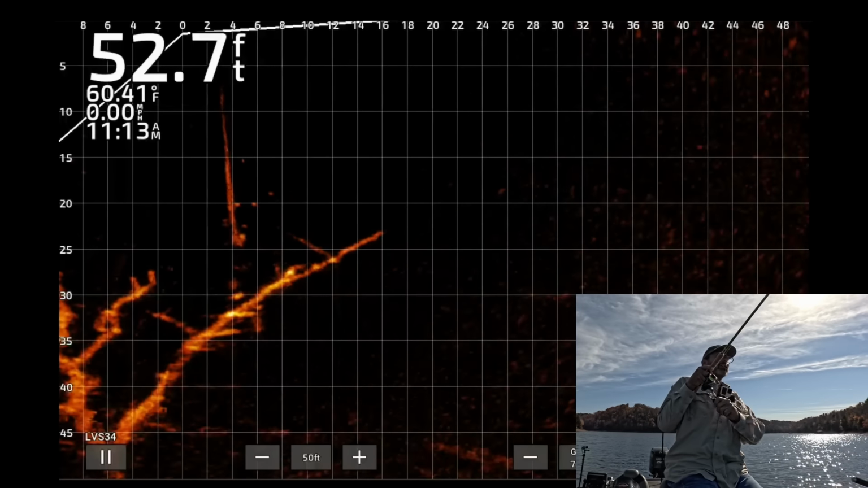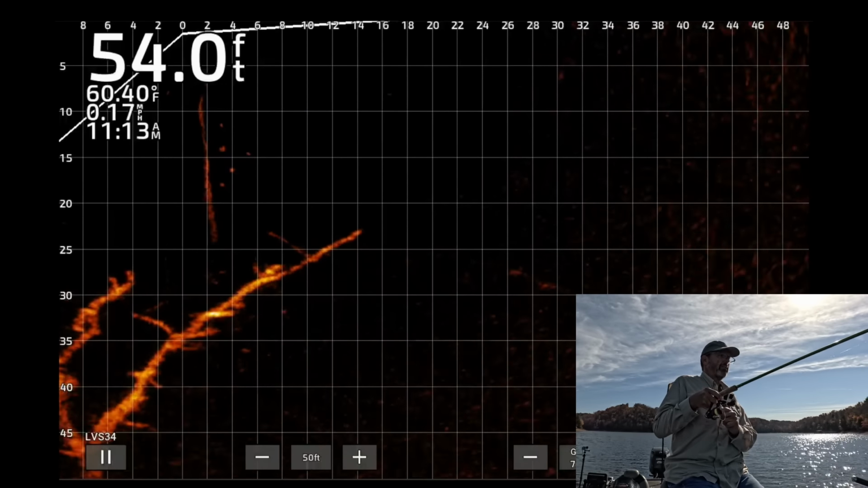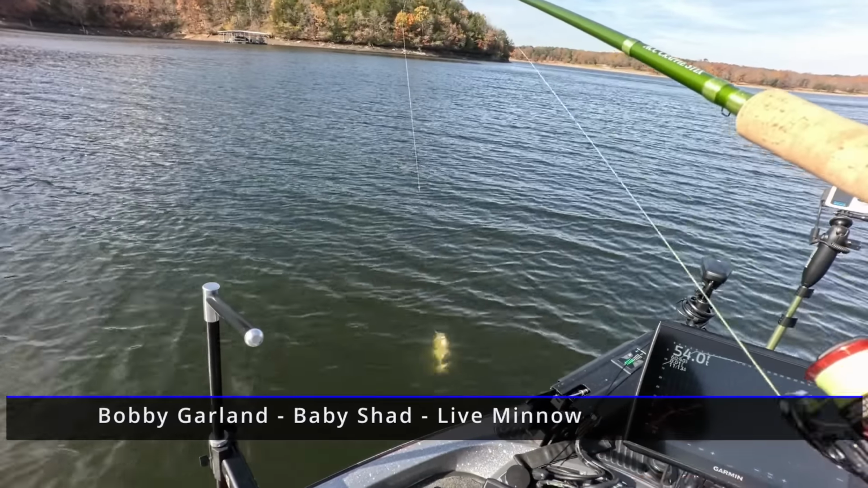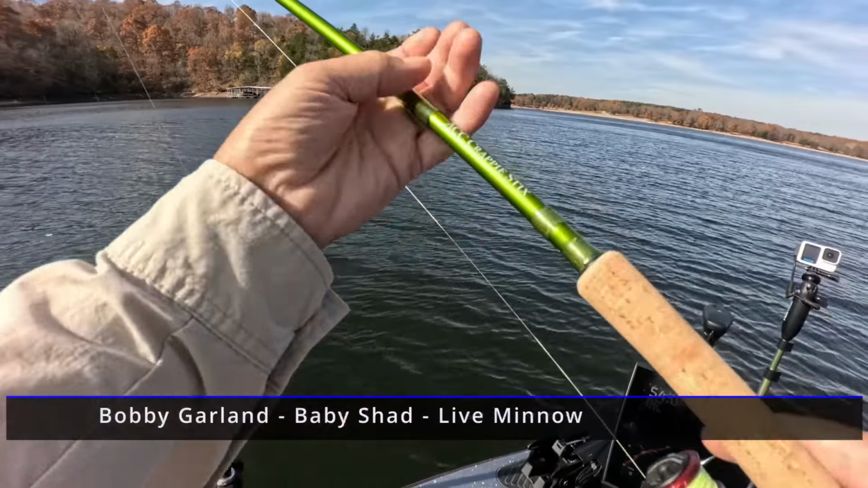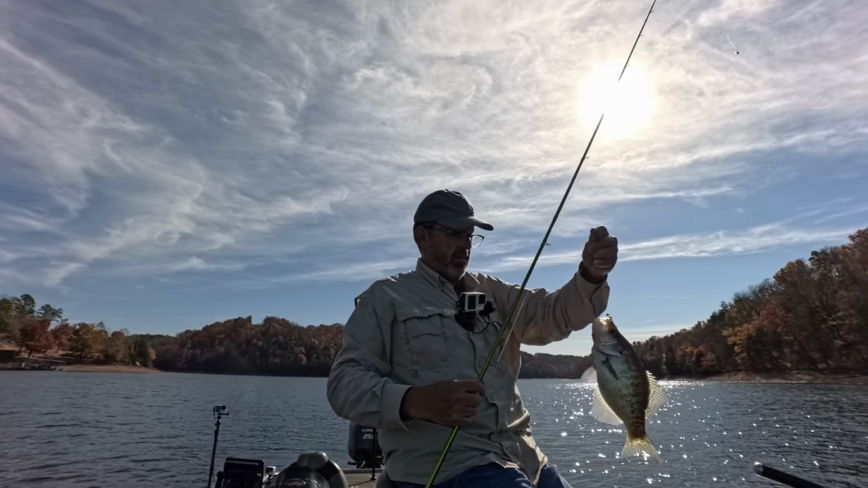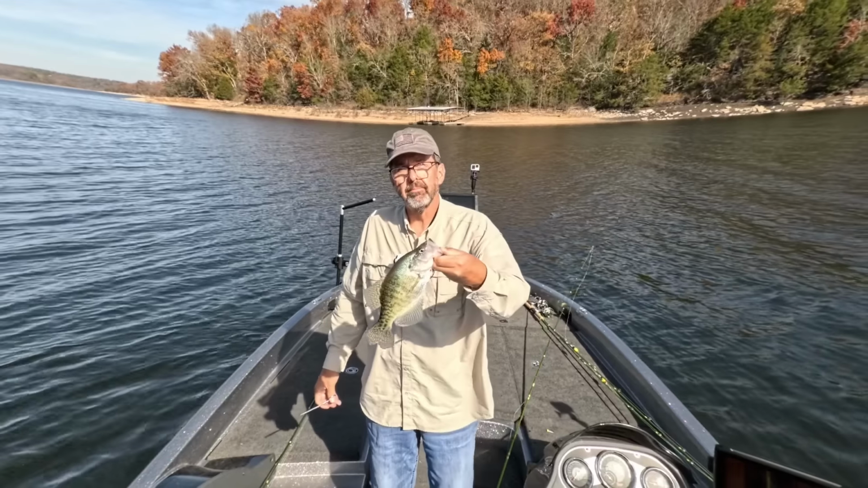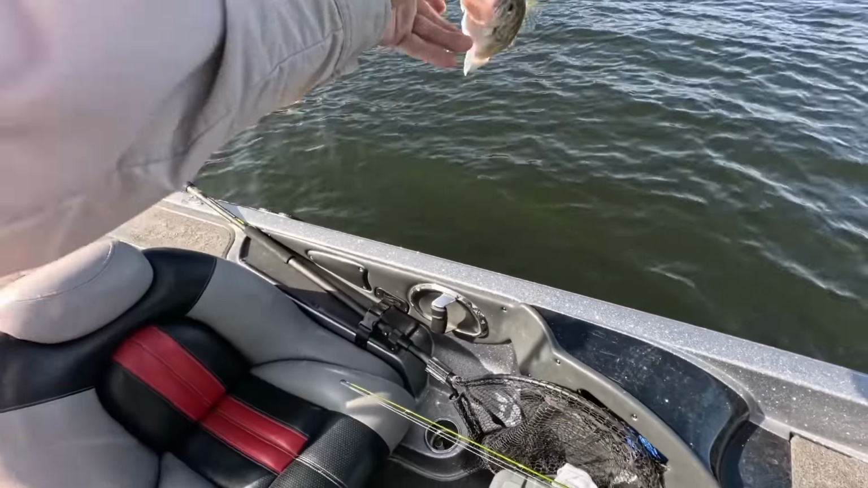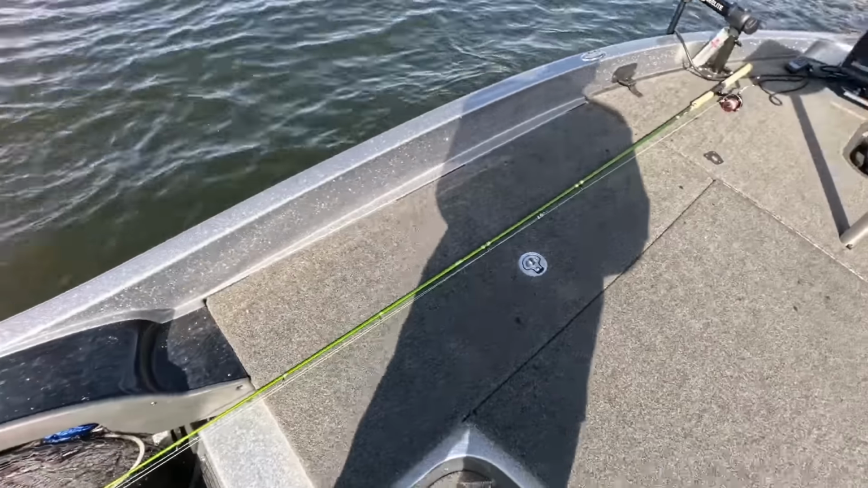That was. I don't know if it's a crappie. It's not fighting like a crappie. Might be. Yep. Oh, it's a big one. Well, pretty decent. Anyway. Not bad. And he takes off like a bullet.